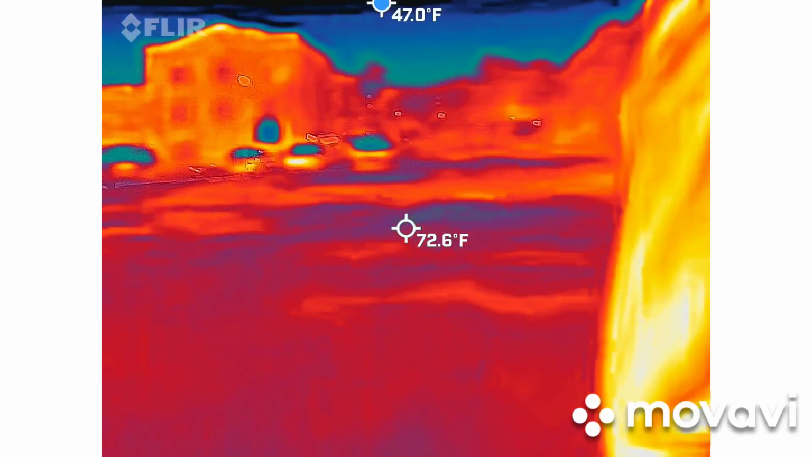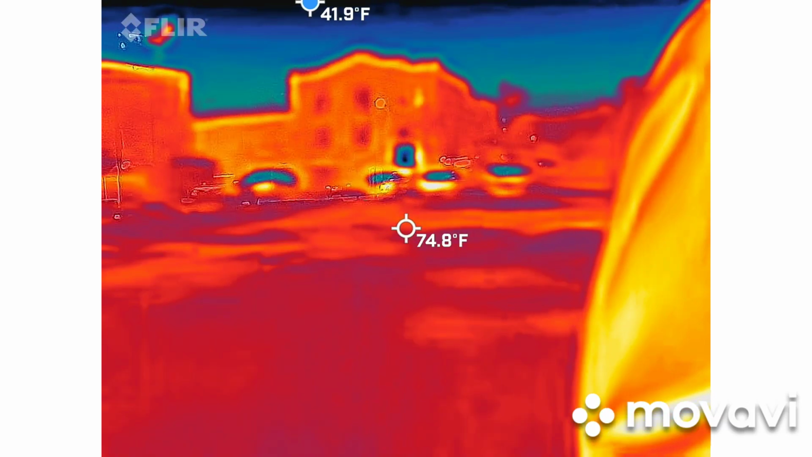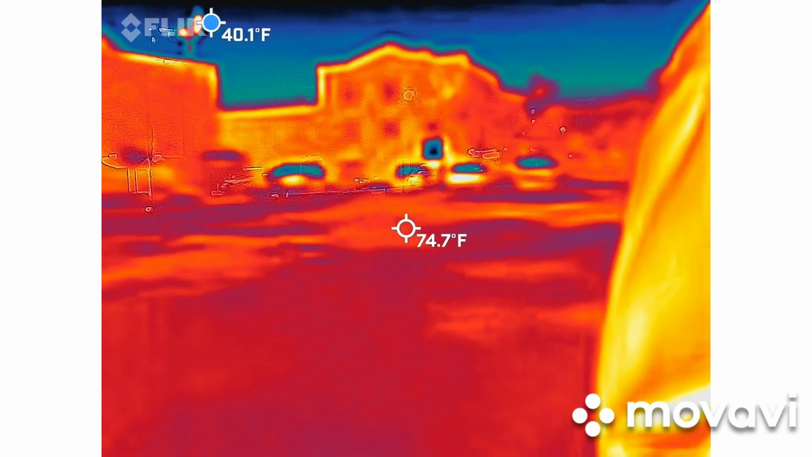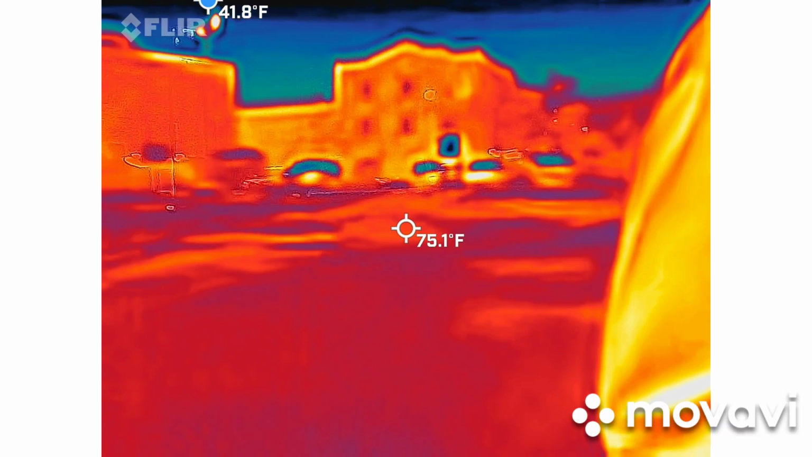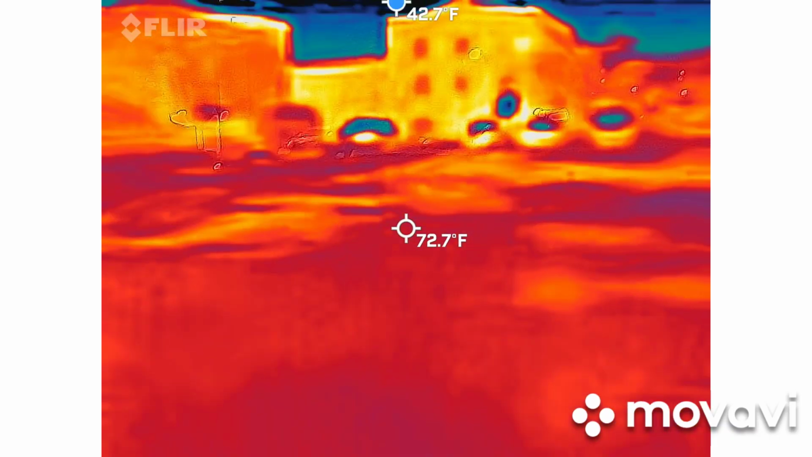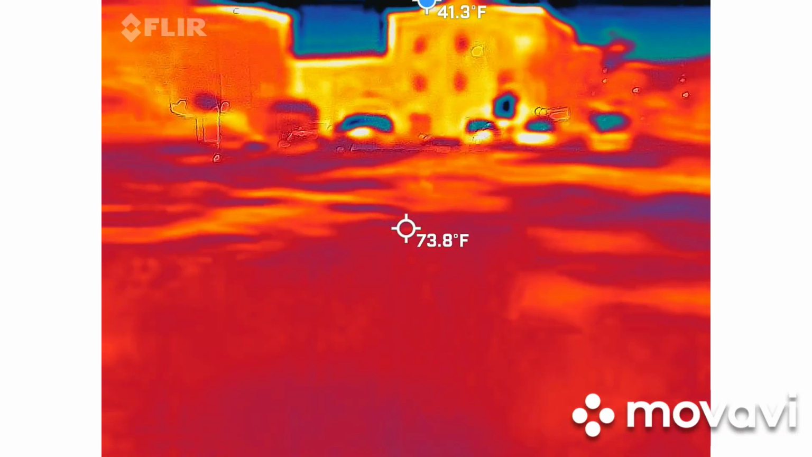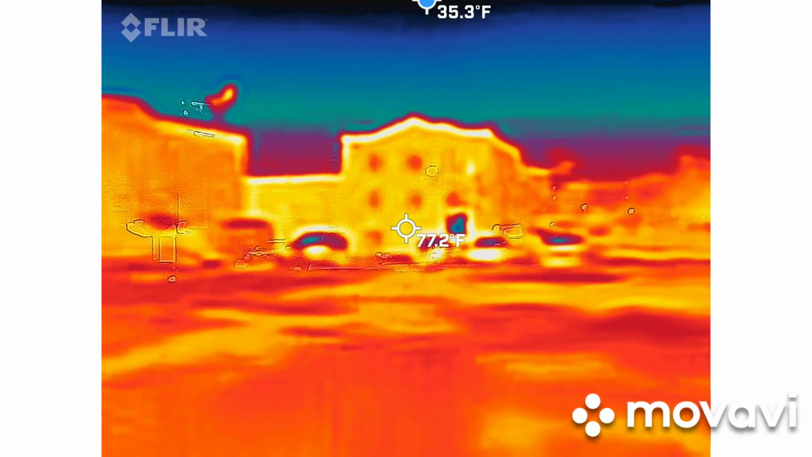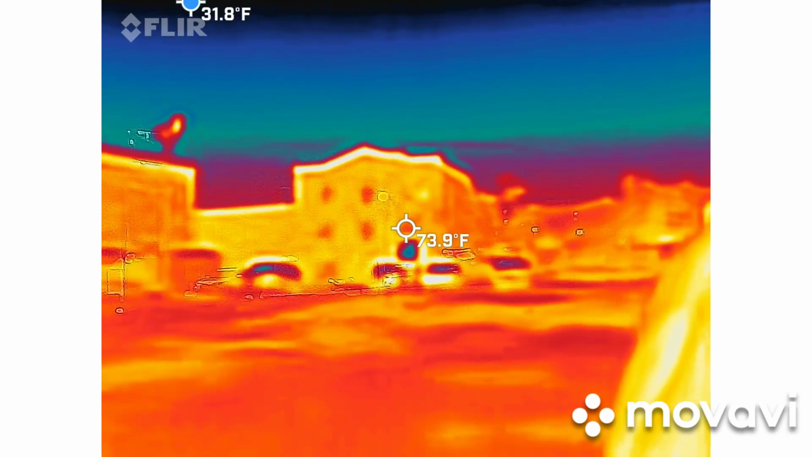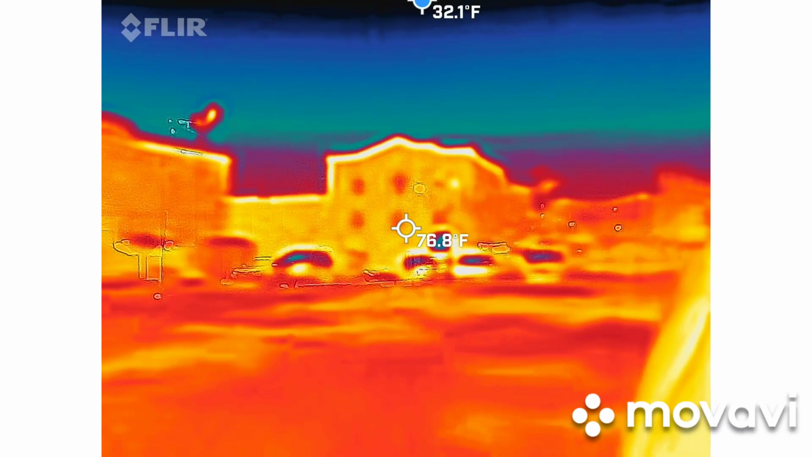Wow, this thing's all over the map right now. Now down to 0. It's literally all over the place.